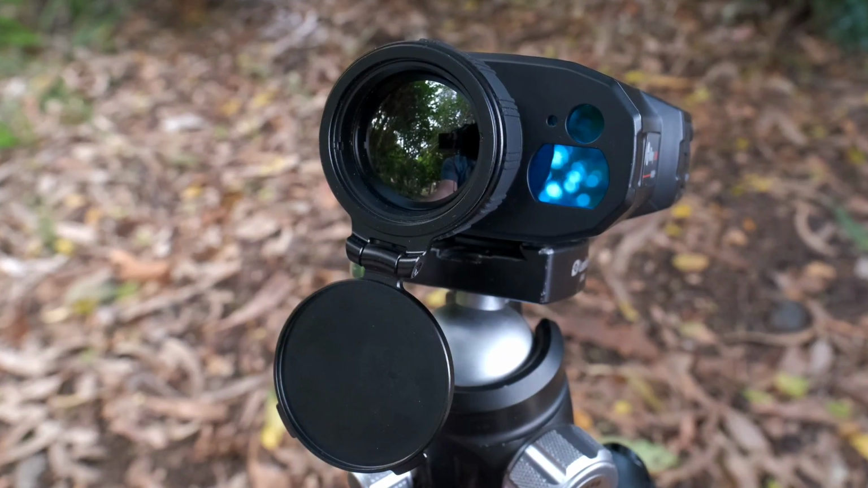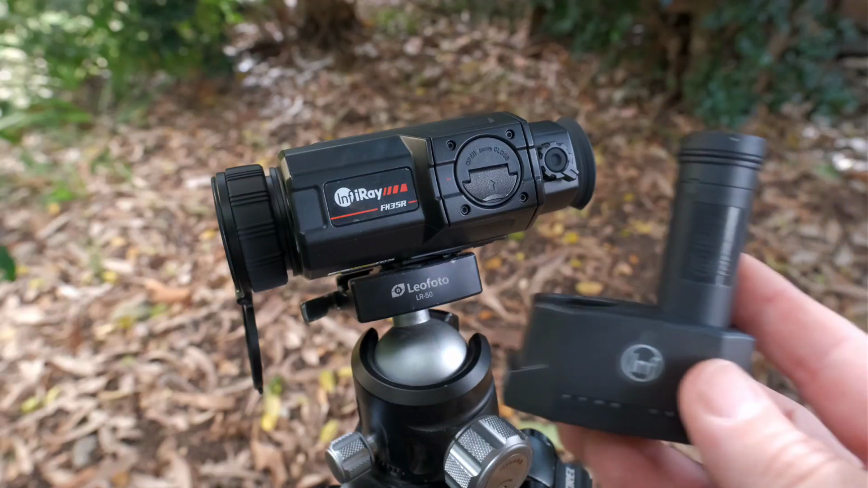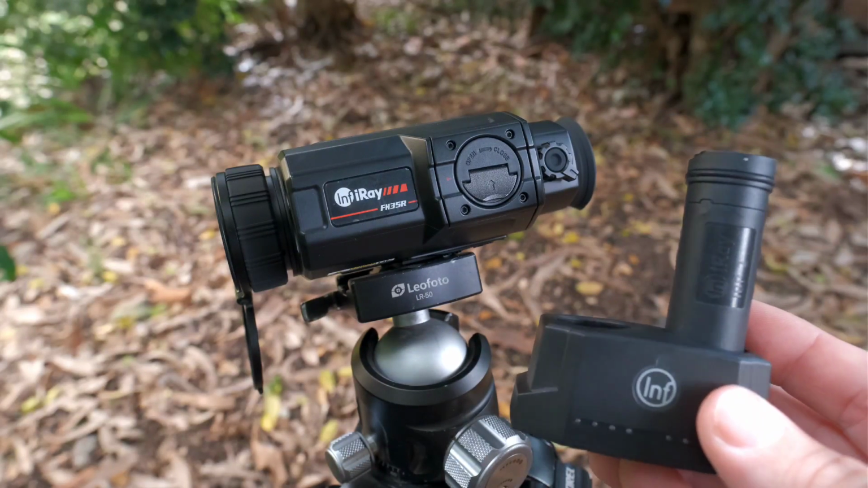With it latched open, I don't have that problem anymore. The battery, it's removable and a big win over internal device batteries. The battery life seems to be about 5 or 6 hours. The best thing is the Finder comes with 2 batteries and a little charger dock. Not an issue to get through a whole night anymore.